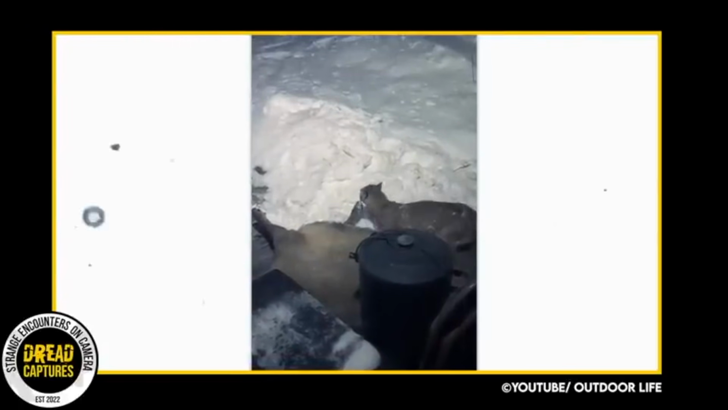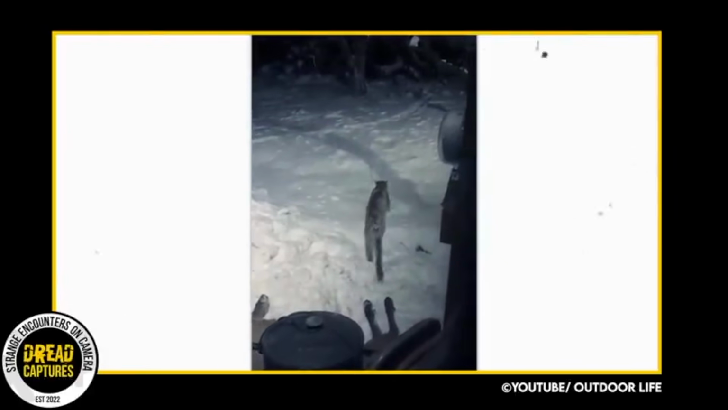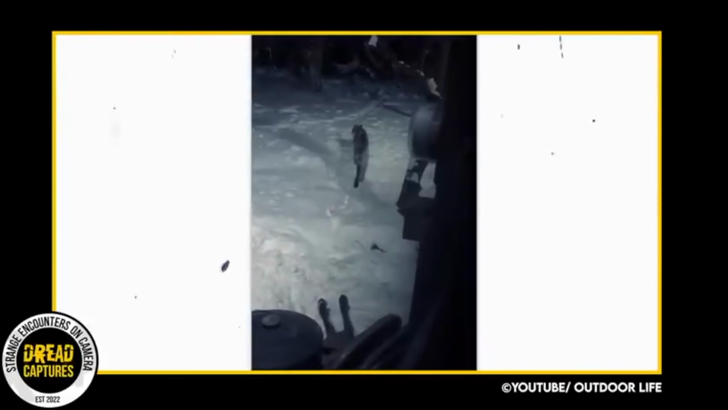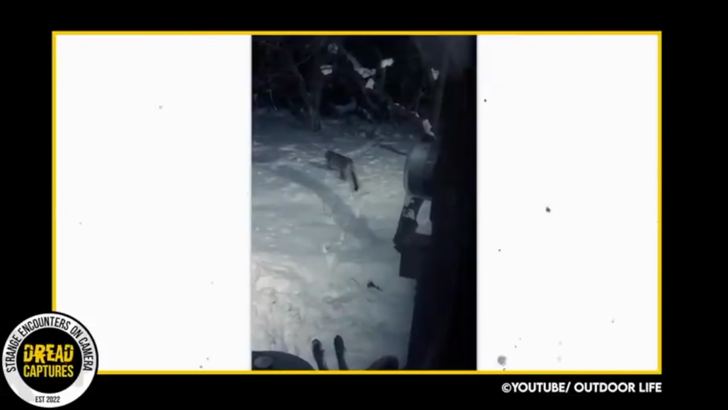I'm so interested in how all of this went down. If the struggle took place nearby and the cat dragged the elk there, or if it took place right in the guy's backyard. What do you guys think the timeline of events was? You can faintly see some light blood in the snow as the lion walks away. I wonder if he has an injury.